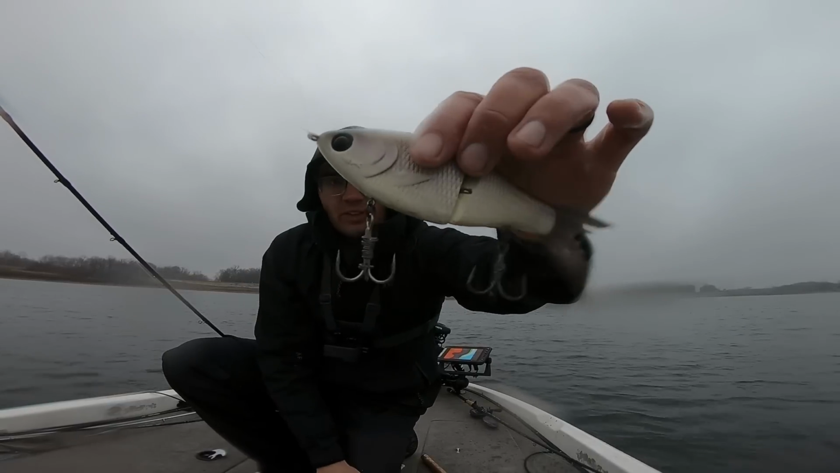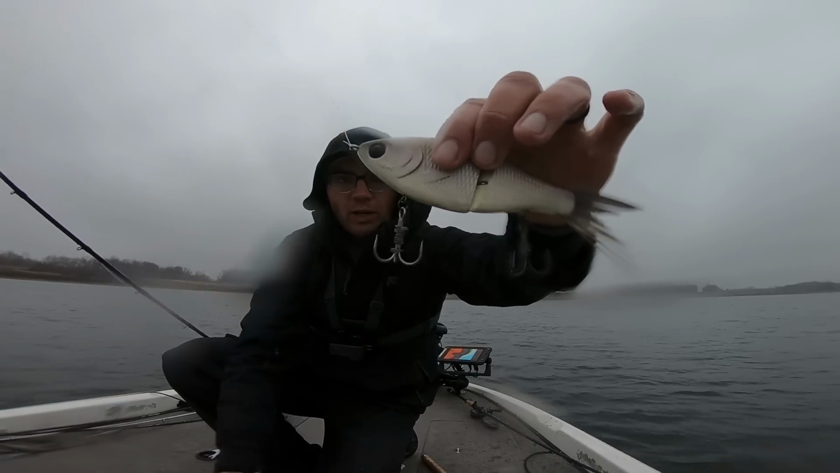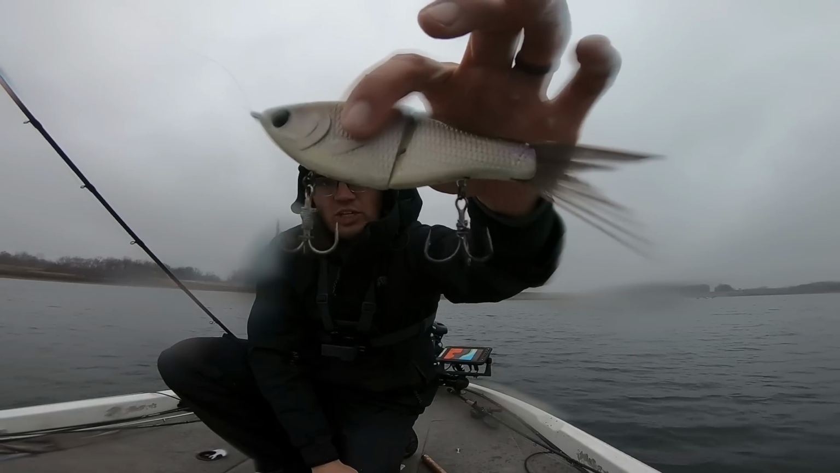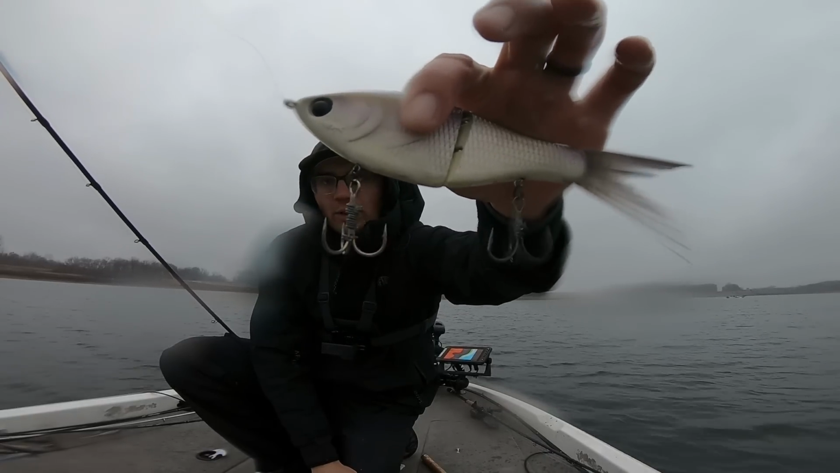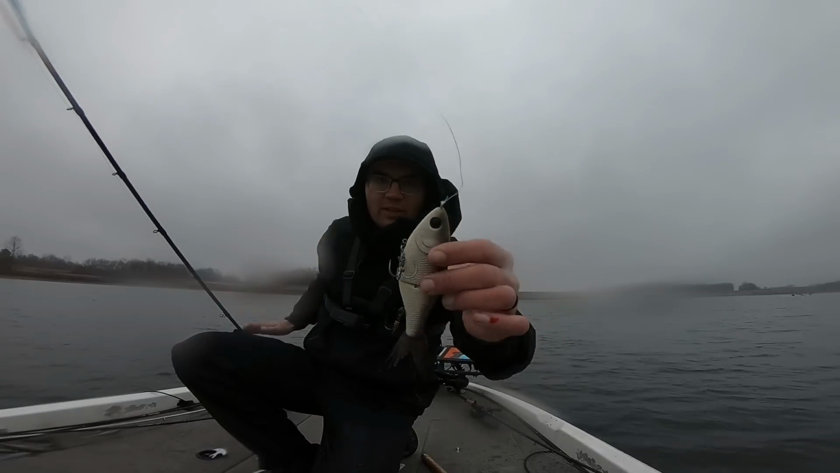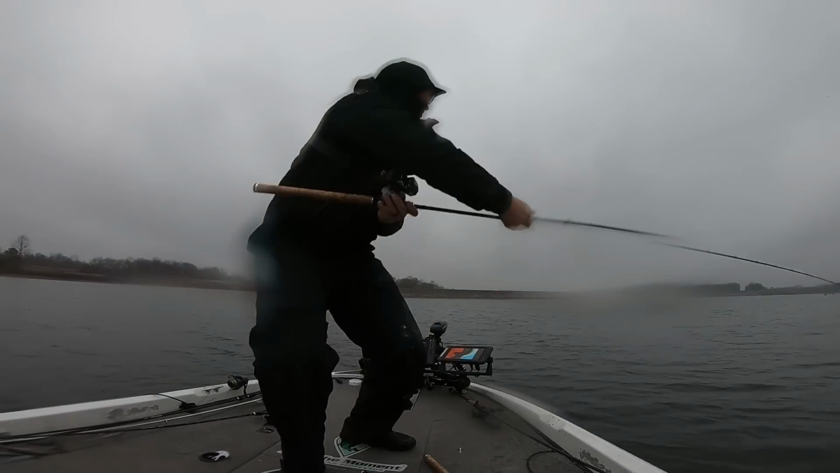First thing I do is upgrade the stock treble hooks. I put a size 1 round bit on the front and then a size 2 EWG. Then I wrap some lead wire, more on the front hook than the back hook, just to get that bait sinking. And third, I mess with the joint a little bit by pulling the pin. I'll make a video talking about it a little bit later, but let's try to catch a couple more.